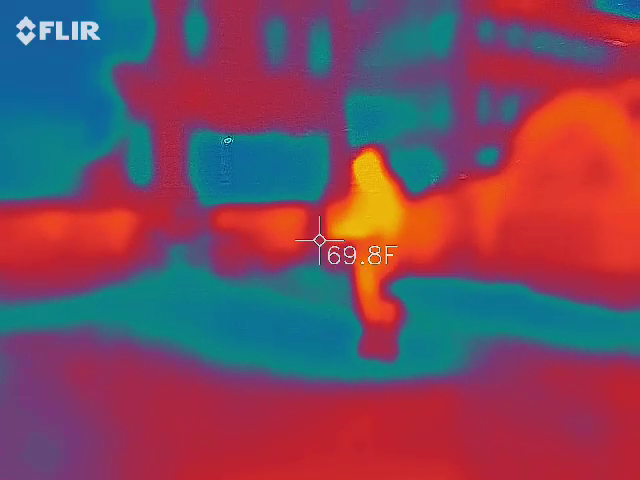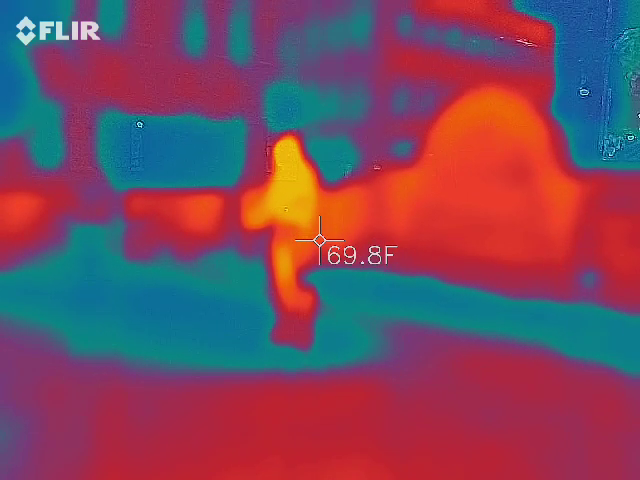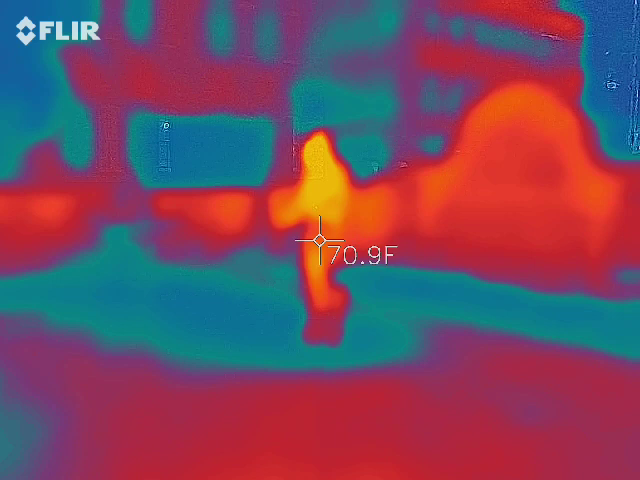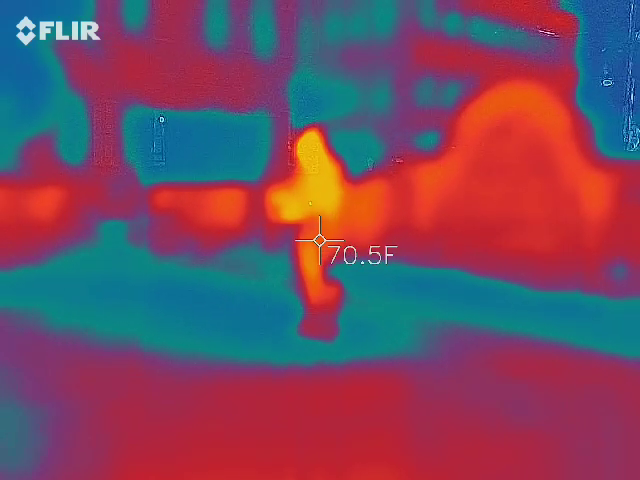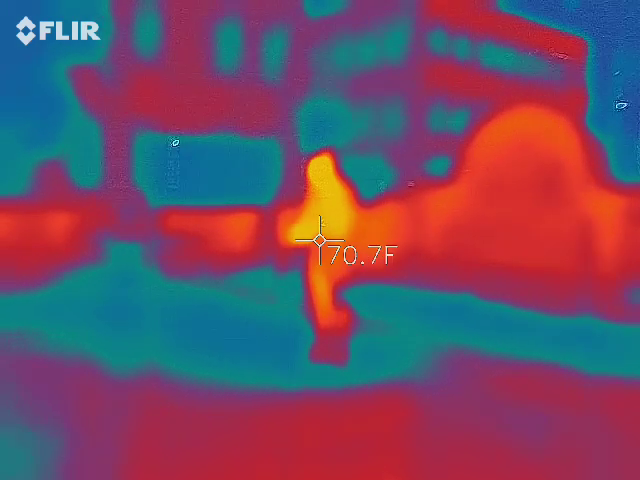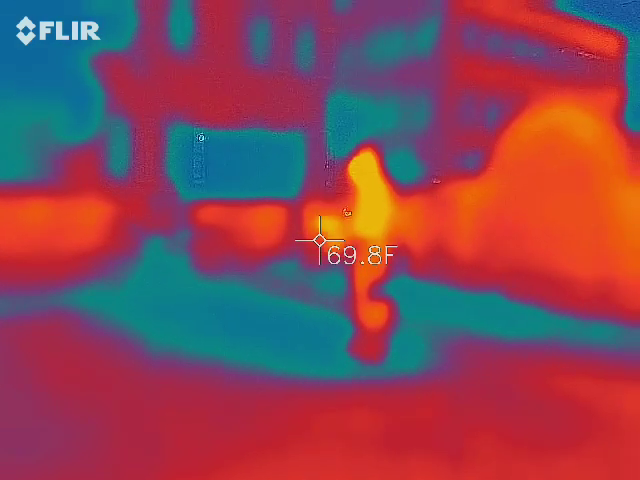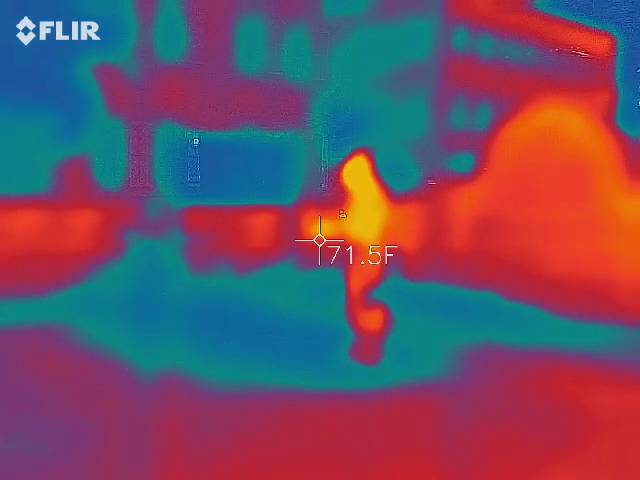It says it's about 61.6 degrees over here. Is that what your crosshairs say? Mine says 70, almost 71. Go to right where my device is, let's see how accurate it is. Yeah, it's still like 70, 71.